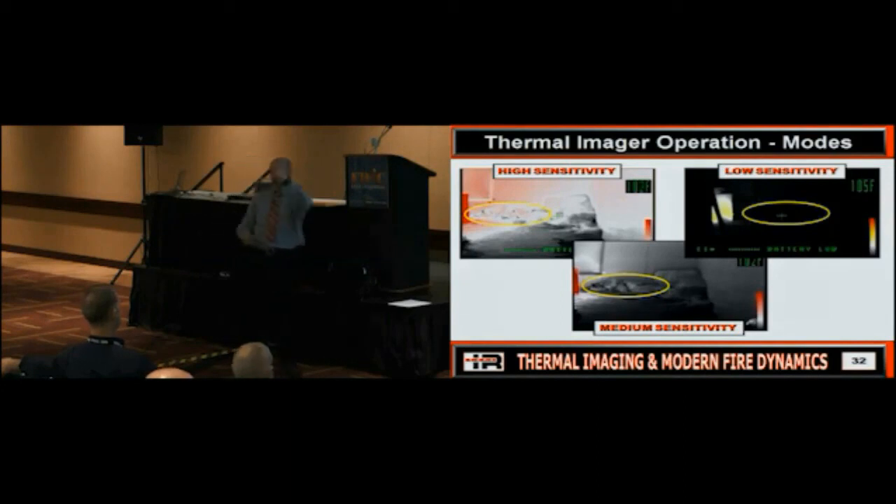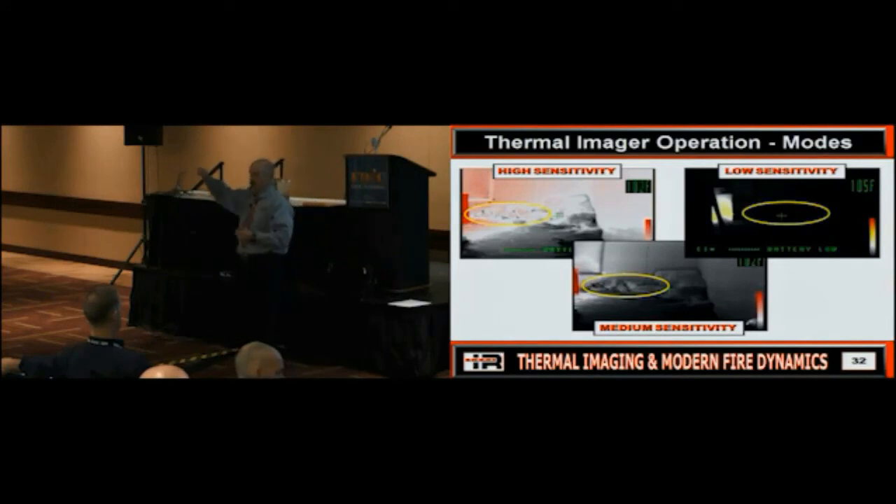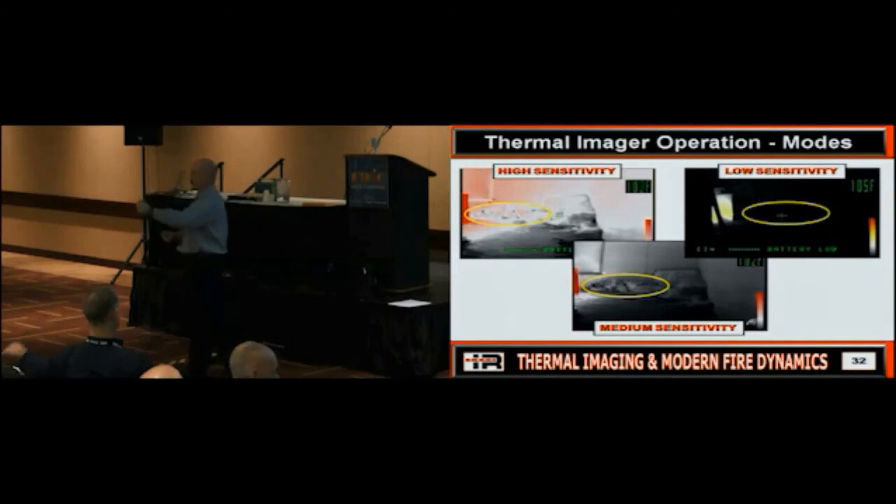That comes down to operator capability, understanding how to use it, understanding how to make it do that. There are some thermal imagers that will allow you to control the mode, but that would have to be a plus feature on the camera. Most manufacturers will not let you control the mode because they're scared that you will put it in this mode when you should have it in this mode. That's why the majority of cameras are automated, because they said, we're just going to automate it because we don't want an operator screwing it up.